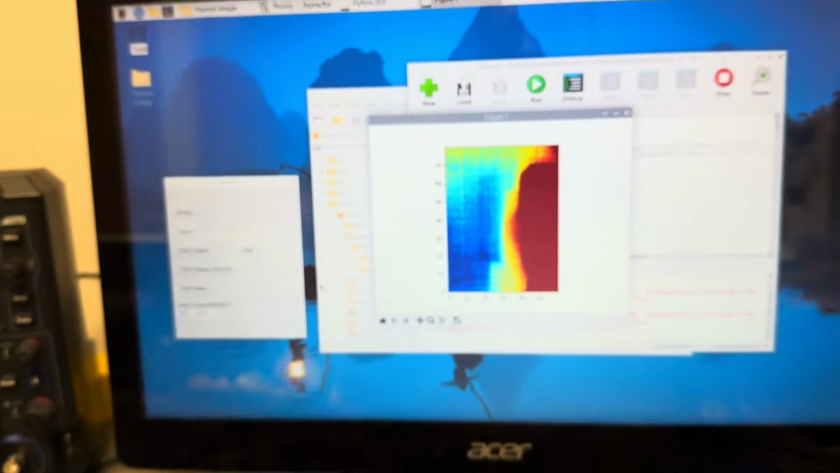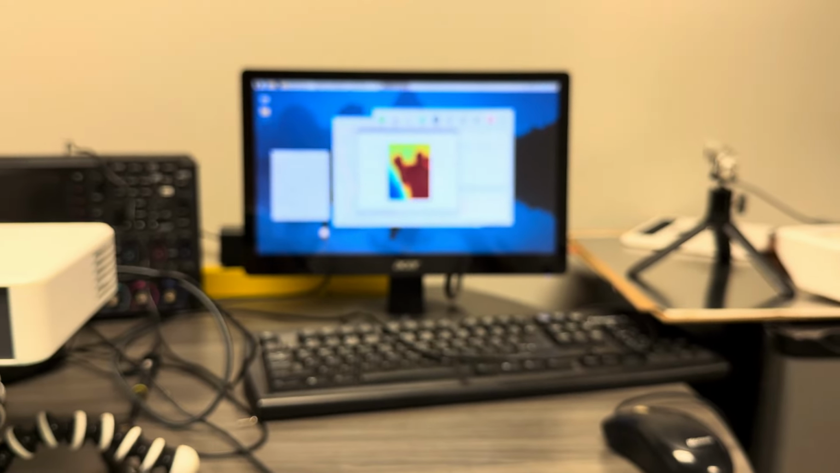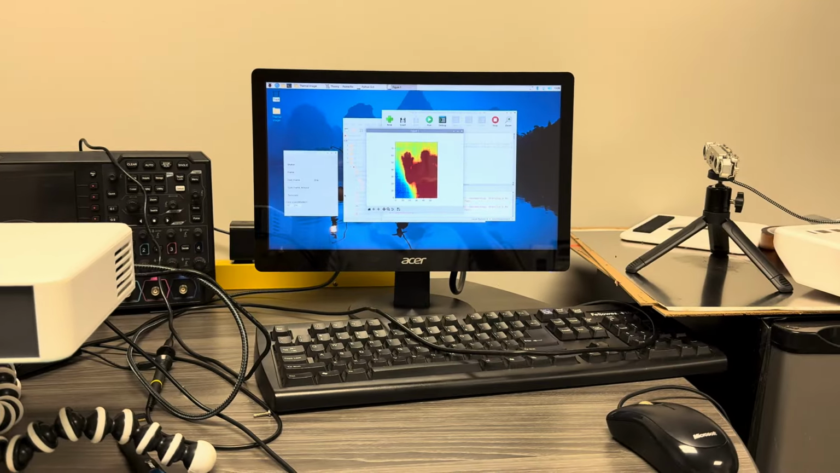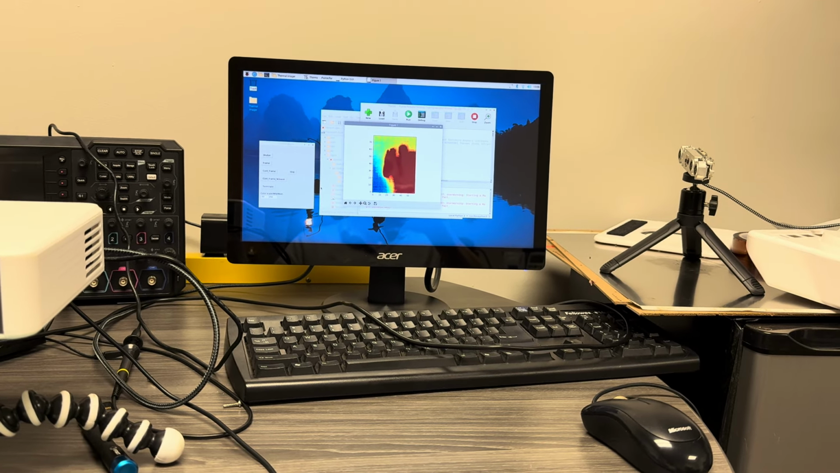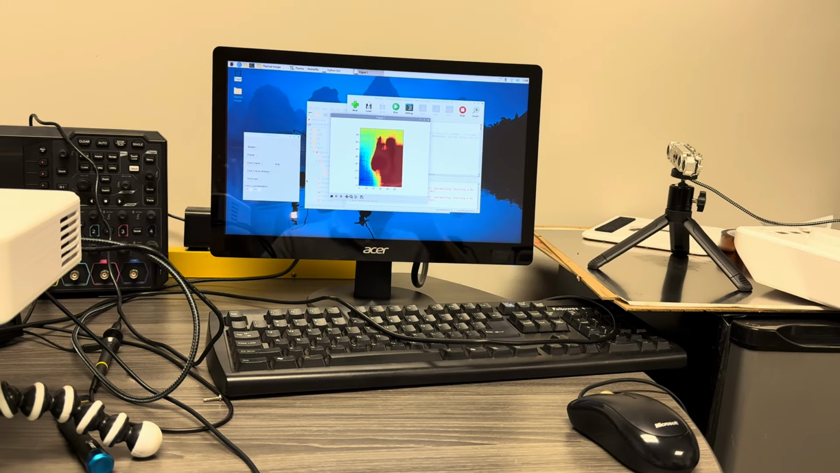Now, it's gonna go ahead and start the thermal imaging device, and it's already recording me just here. If I can focus in a little better. The camera doesn't, oh, there we go. Ta-da! So it's working, and it's just a little slower frames than some of our newer stuff, but I think it'll be good for you guys.